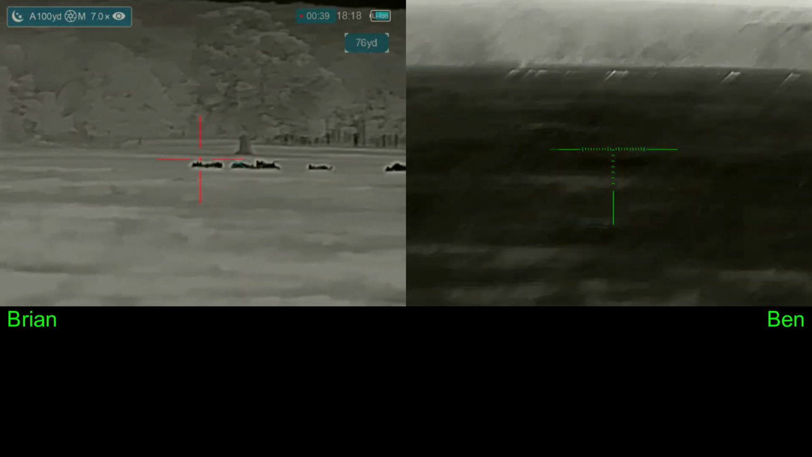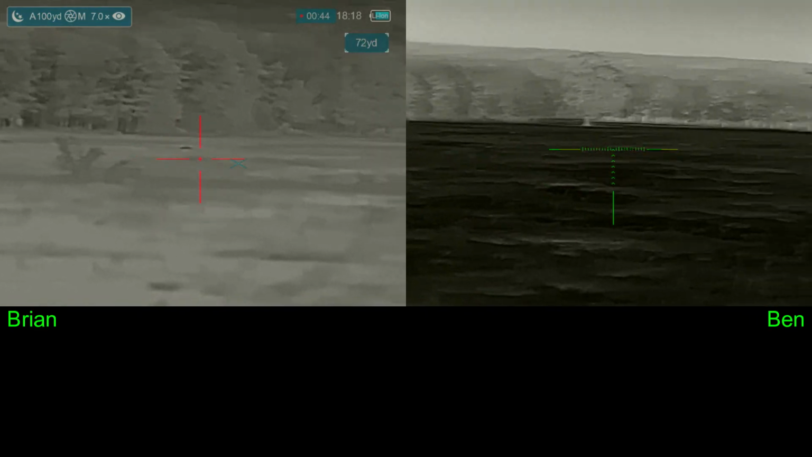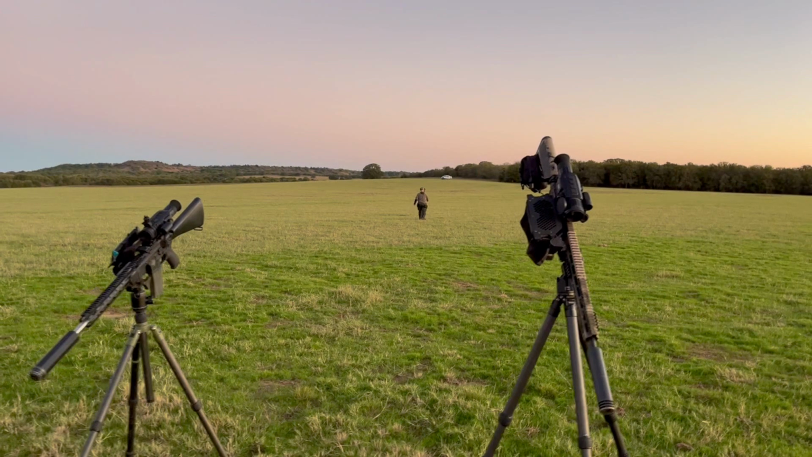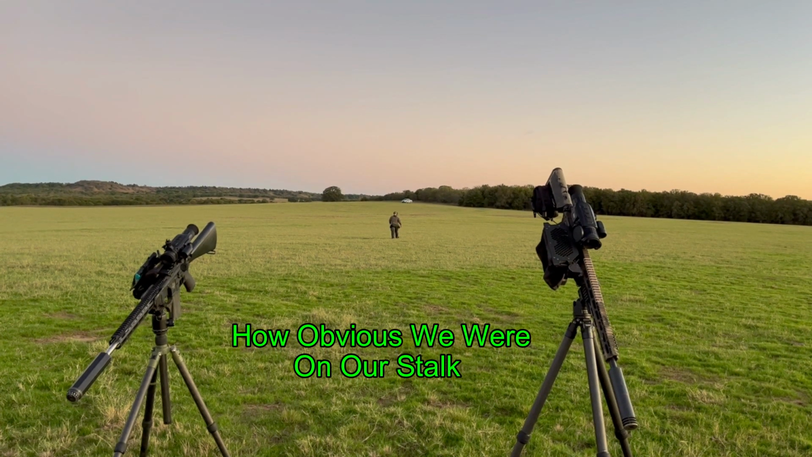I missed the follow-up on the runner left. But I connect with my wounded hog and slam him to the ground right there. Just that quick, all the hogs disappear. We ended up getting 2 of those pigs out of that group.